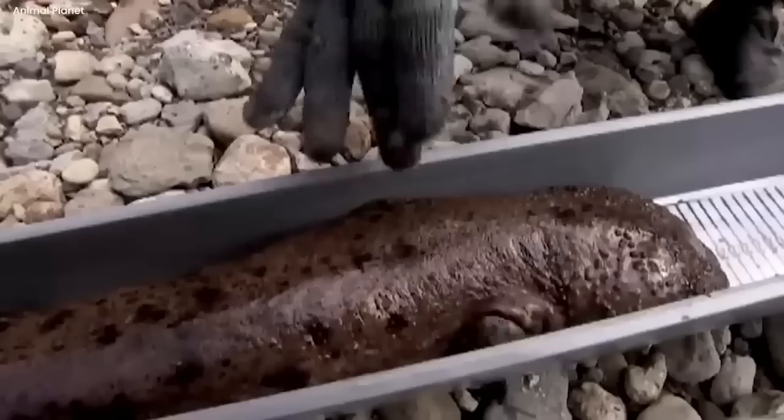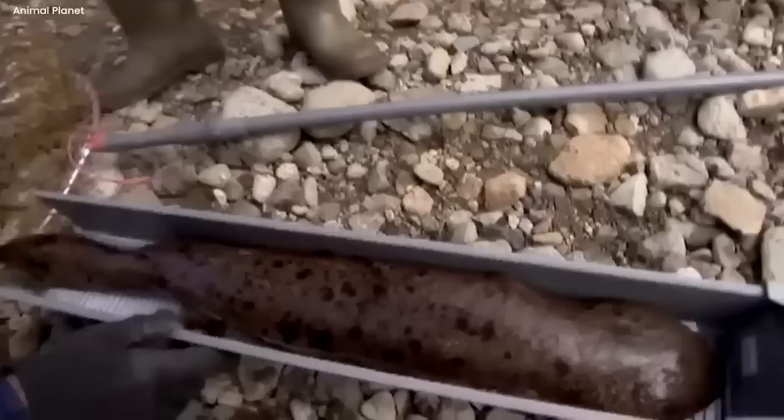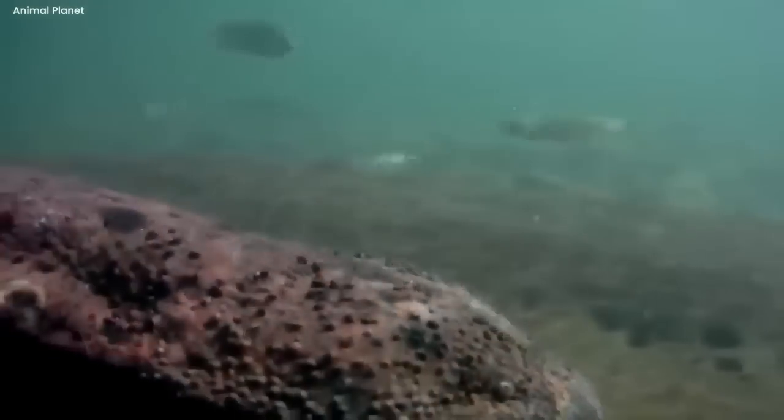Now the question arises whether this creature was a giant salamander or an undiscovered species that had finally made its appearance. Do let us know in the comments.